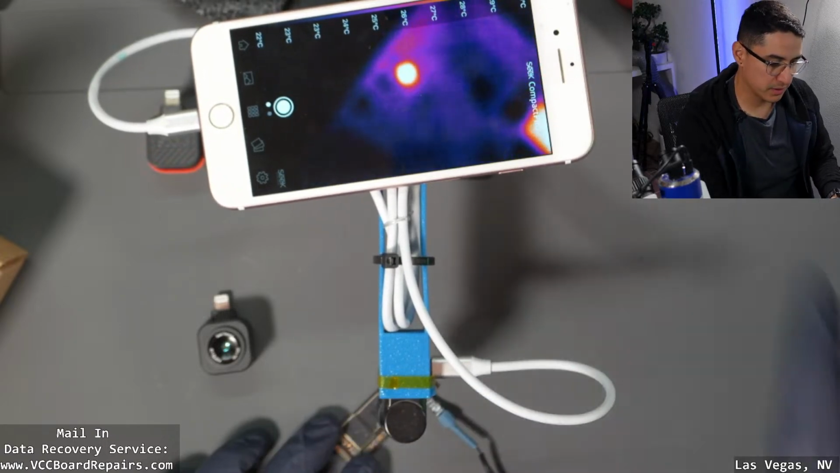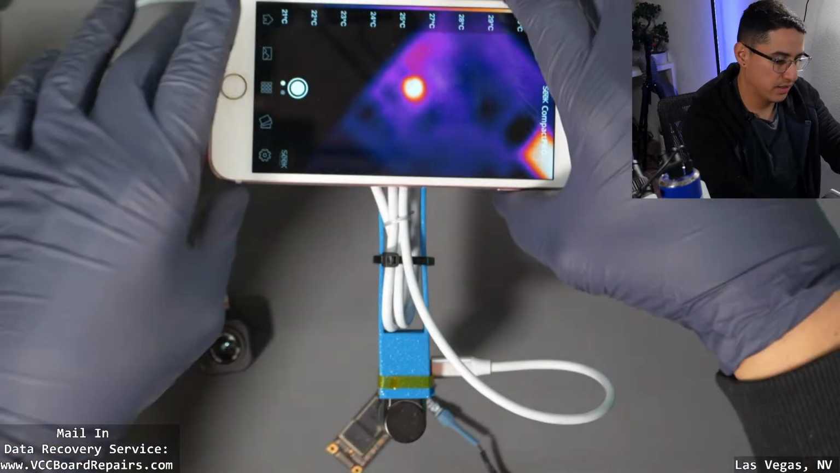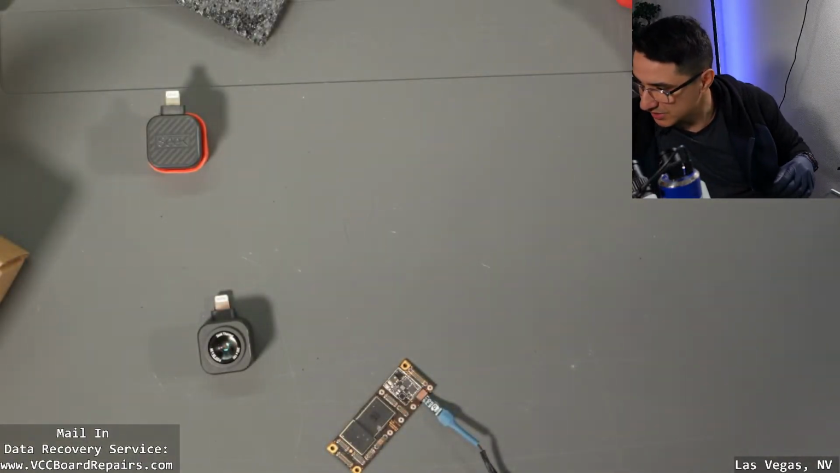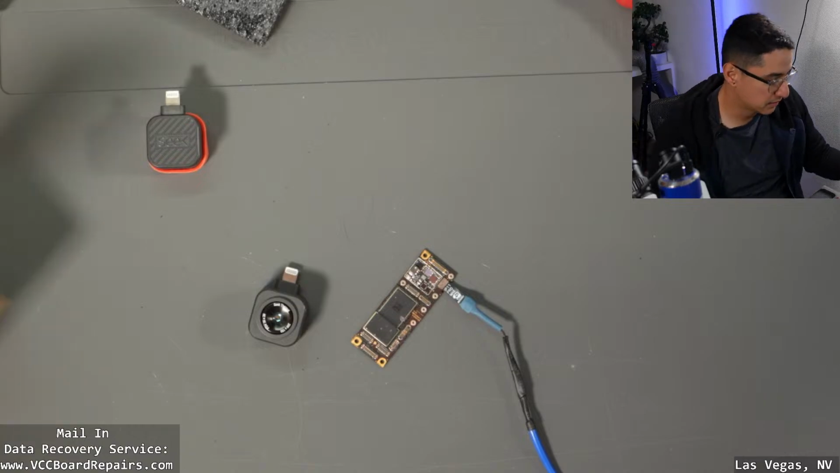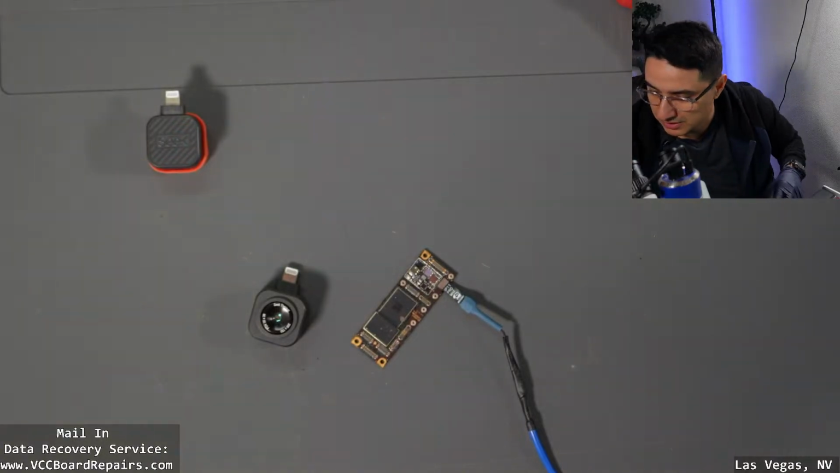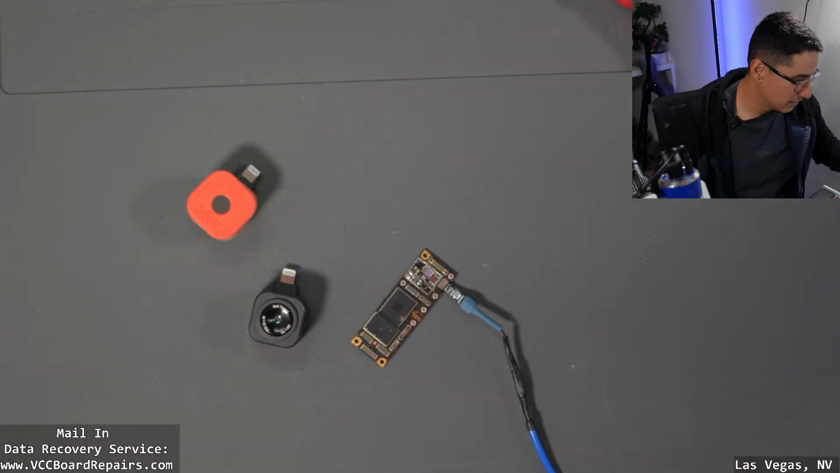Now, this might be a good thermal camera without a macro lens for other fields like HVAC and other non-phone repair industries. But I'm a phone repair guy, so that's what I'm gonna cover. I always have people commenting about other fields, and I'm like, I don't know, I don't deal with that.